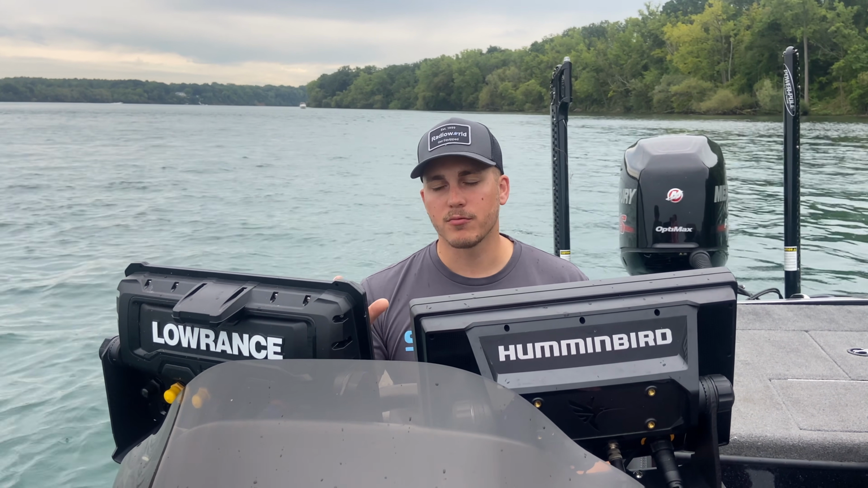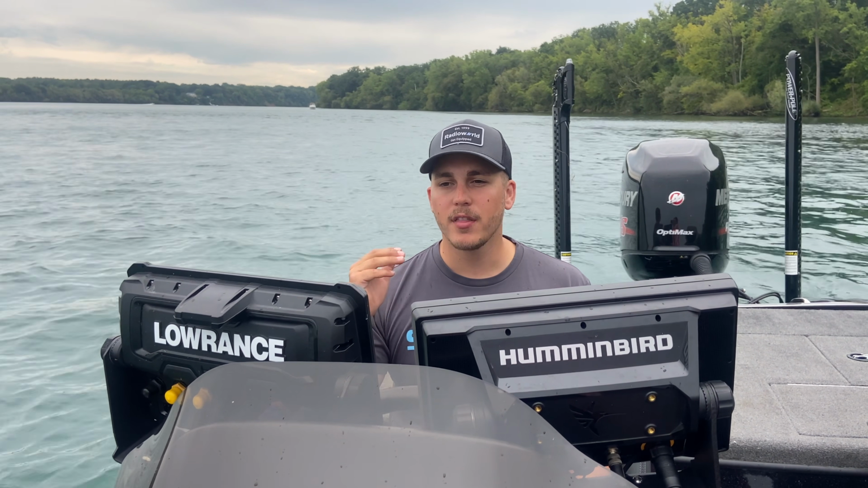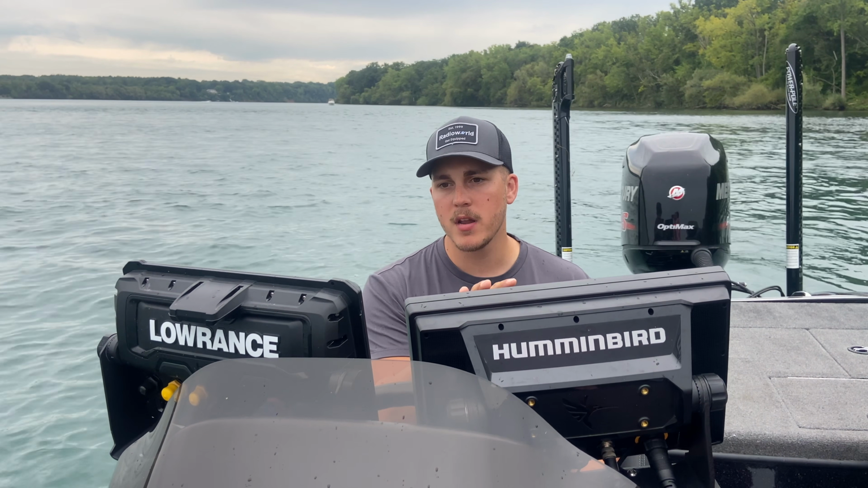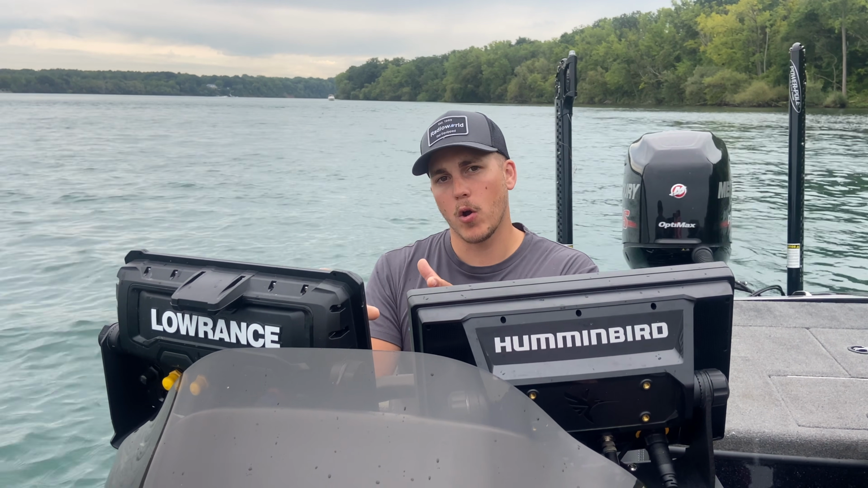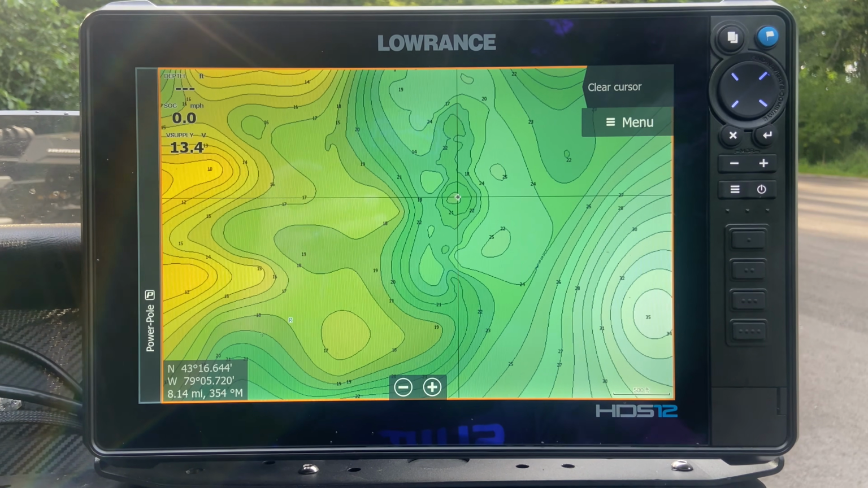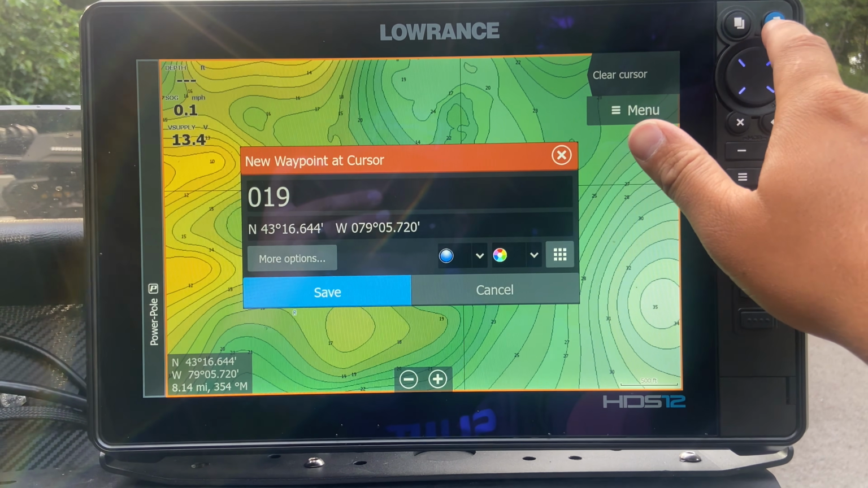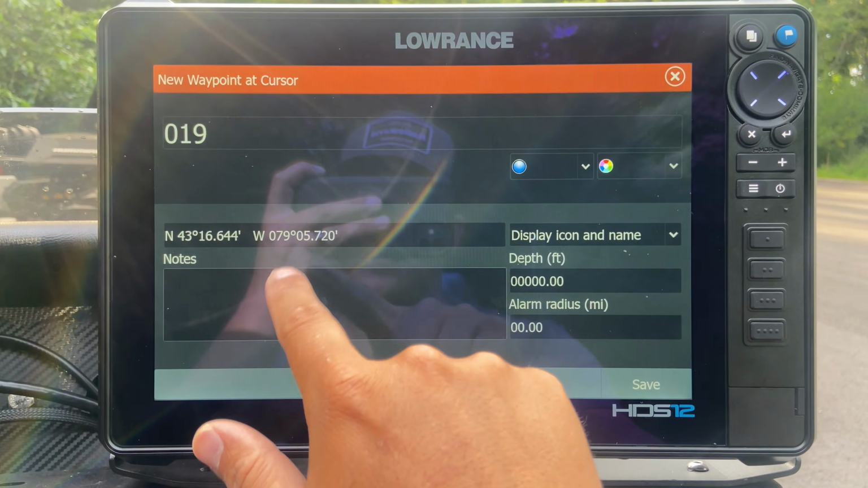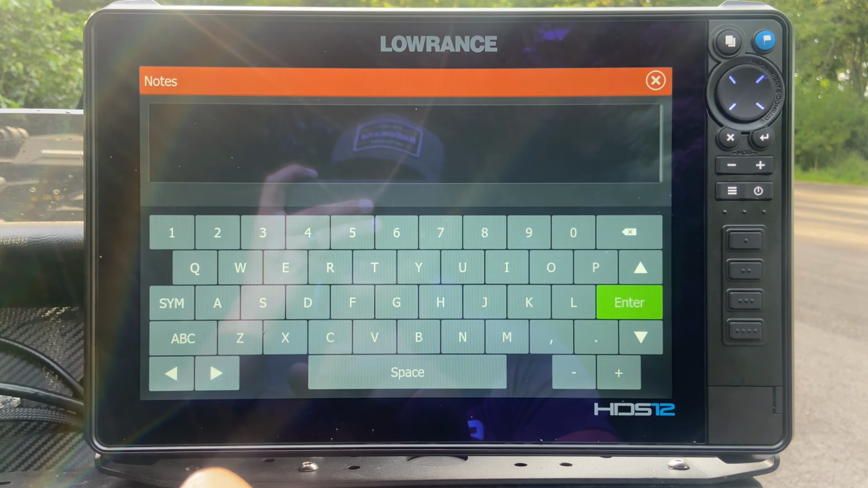Another feature that is really cool on the Lowrance is actually their waypoint management, and I'm currently using the Humminbird for all my waypoint management, but I might be moving over to the Lowrance system just because there's a lot more detail that you can add to your waypoints, and you're able to add notes, and just the way that Lowrance displays waypoints is really efficient.